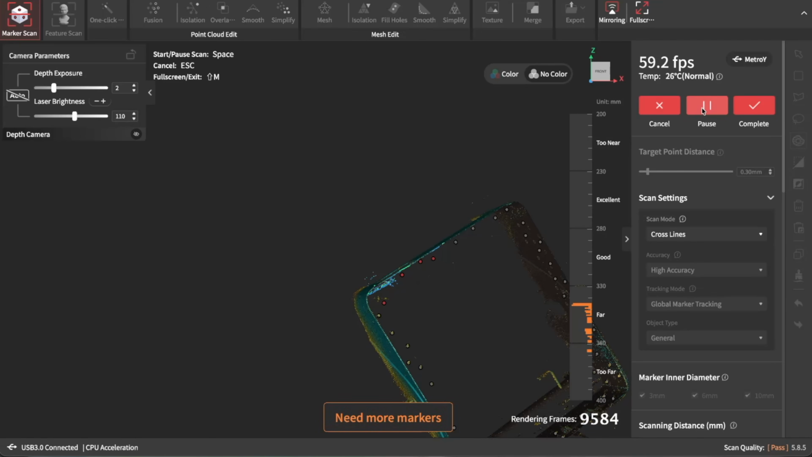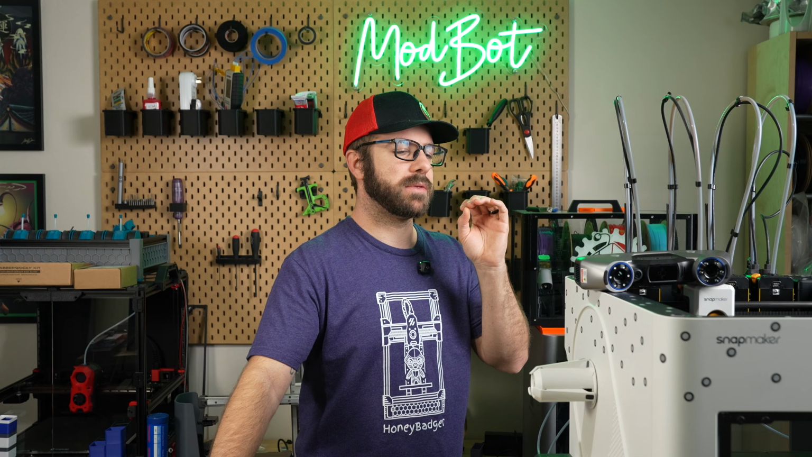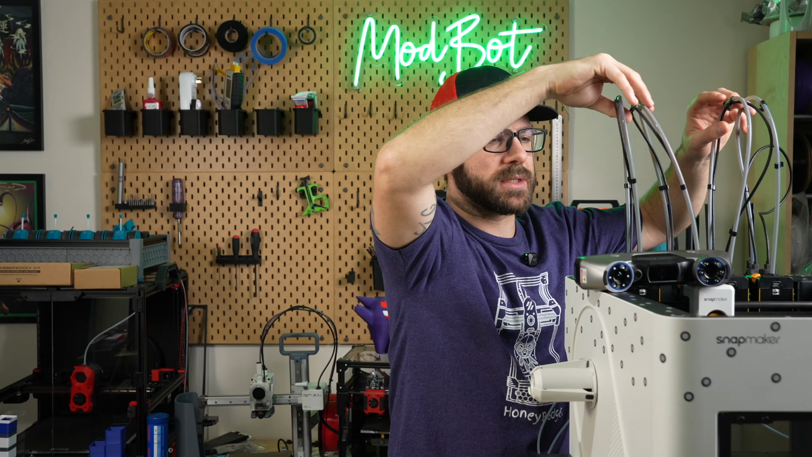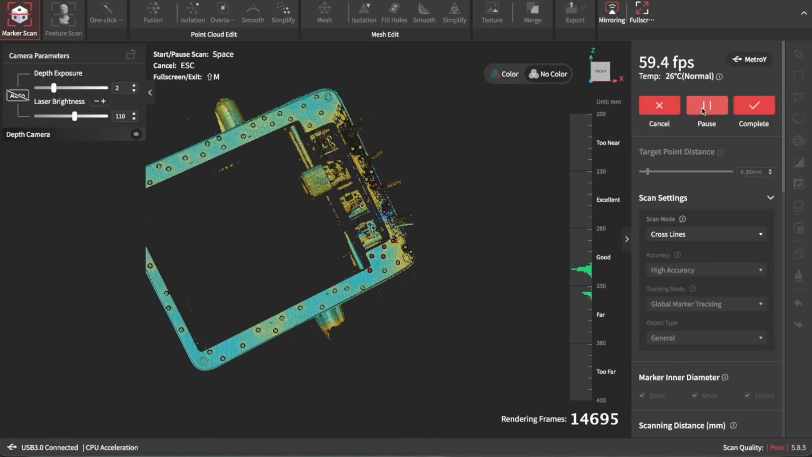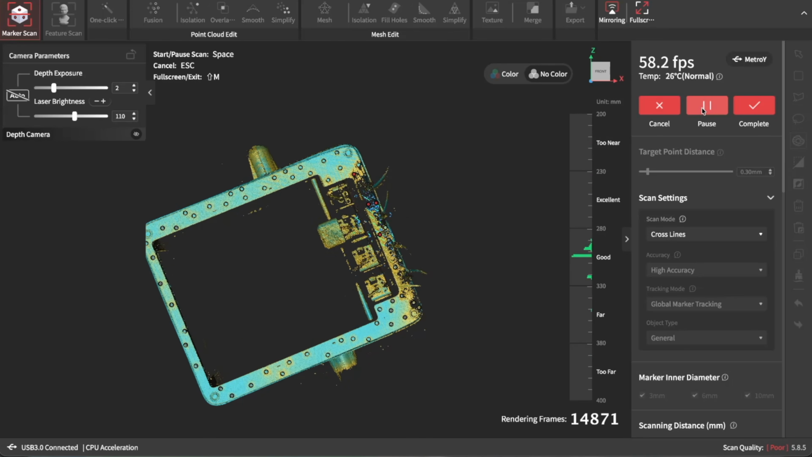The biggest issue I ran into with scanning this was just not having enough markers in view. It kept yelling at me. And the big part of that issue was especially this top portion, the lip at the very front and even the back here with these tubes and wires. It's hard to have enough surface area to place stickers. I could have placed more of them close together, I suppose, but I ended up just trying to be mindful of the angle I was pointing the scanner.